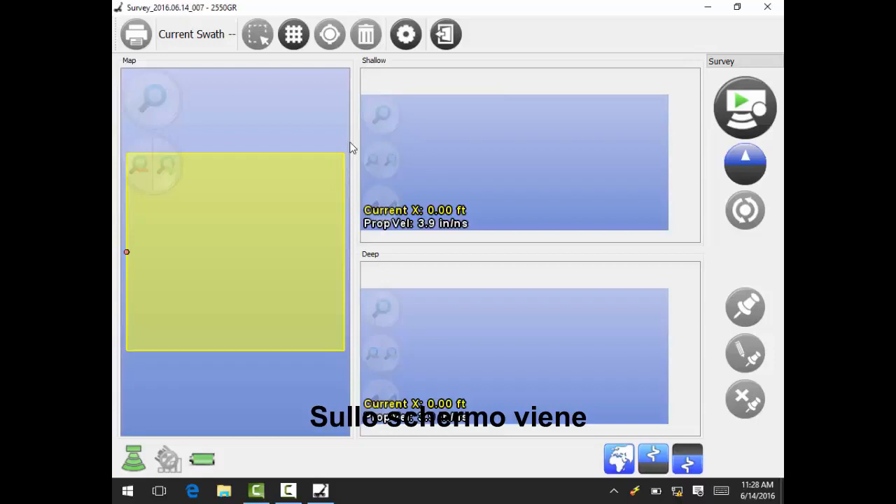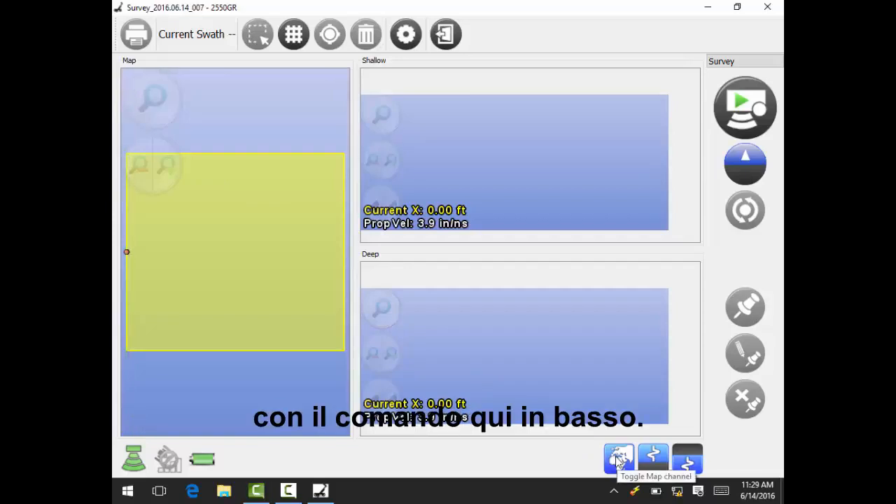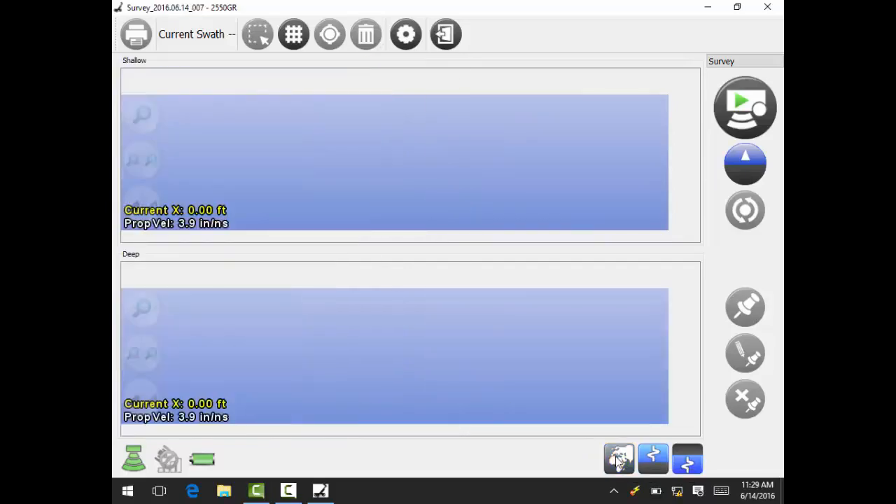Let's begin talking about what we see on the screen right now, beginning with this area right here. This is the map area. Since we're not using a GPS device with this unit for this demonstration, we're going to go ahead and go down here to the bottom and toggle the map area off. This is going to give us more real estate to view our scans.